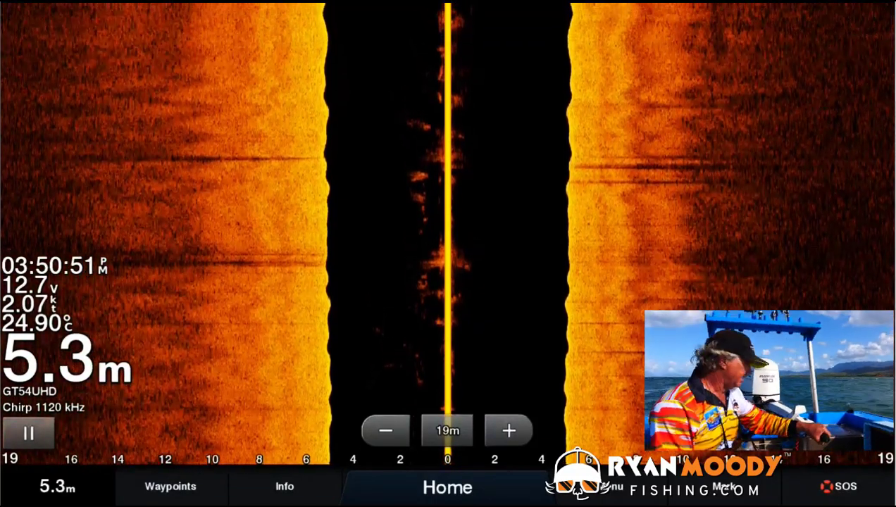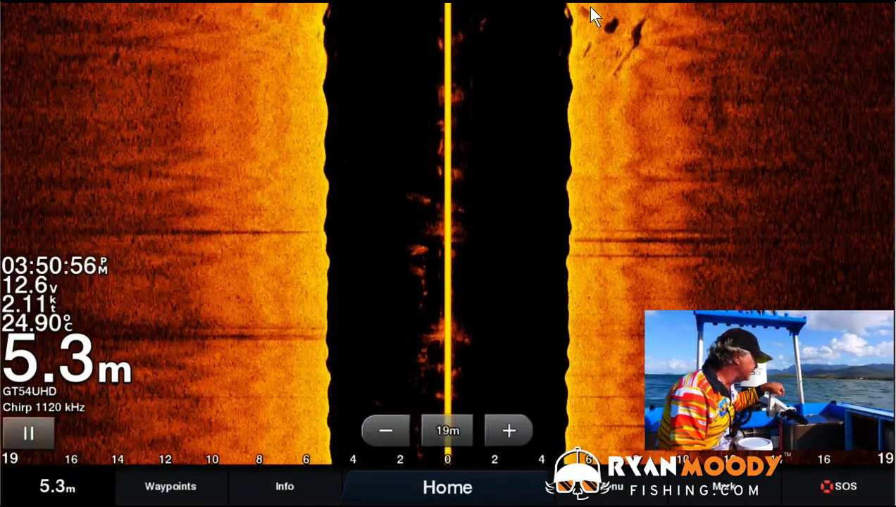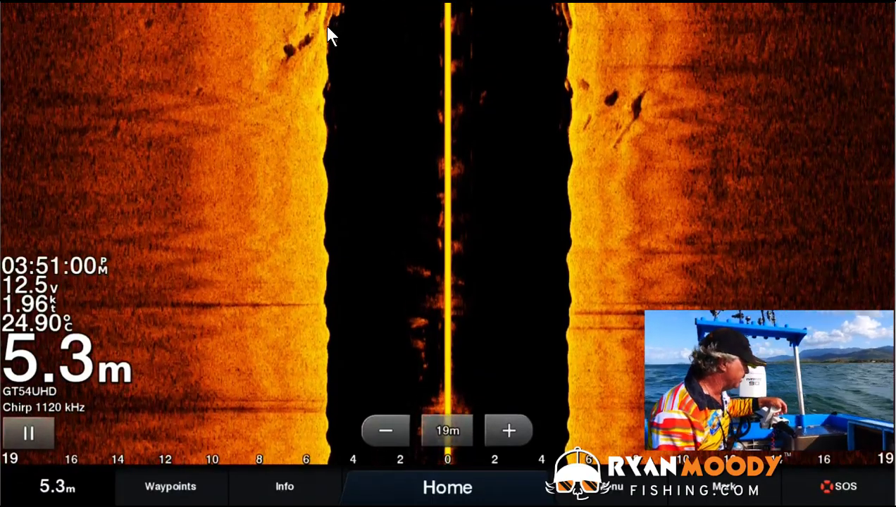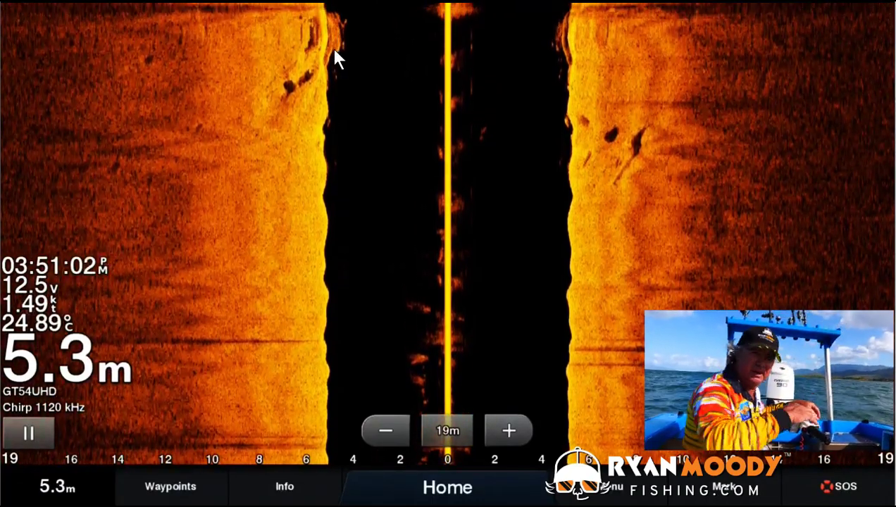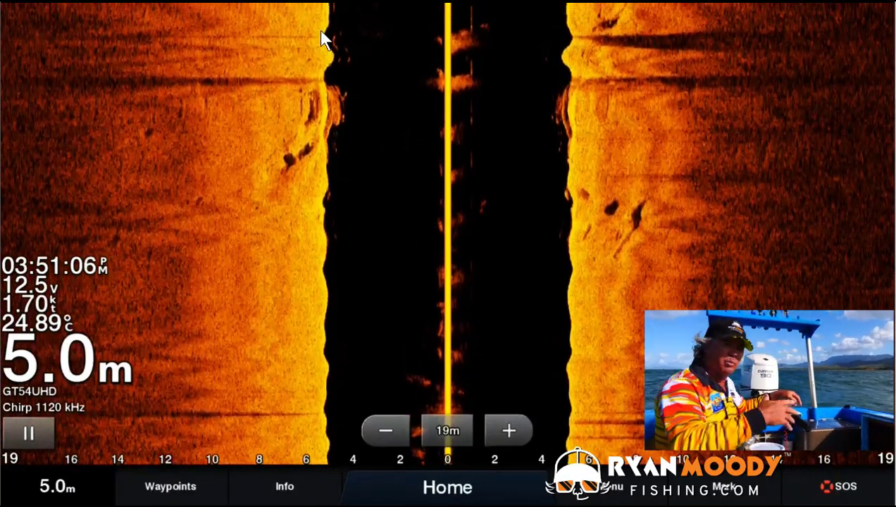Okay, now I'm still in the high frequency and I'm coming up and have a look at an old wheelhouse off a wreck. And there it is there now, coming through on my starboard side. Oh, and a little bit to the port as well. And you can see it's looking a bit wavy there. That's because the boat's going up and down. We're a small boat in choppy seas. That's what gives that a wavy effect.